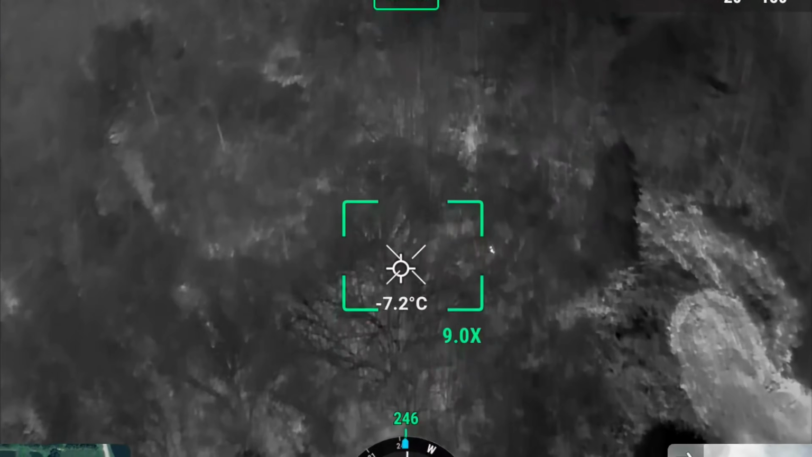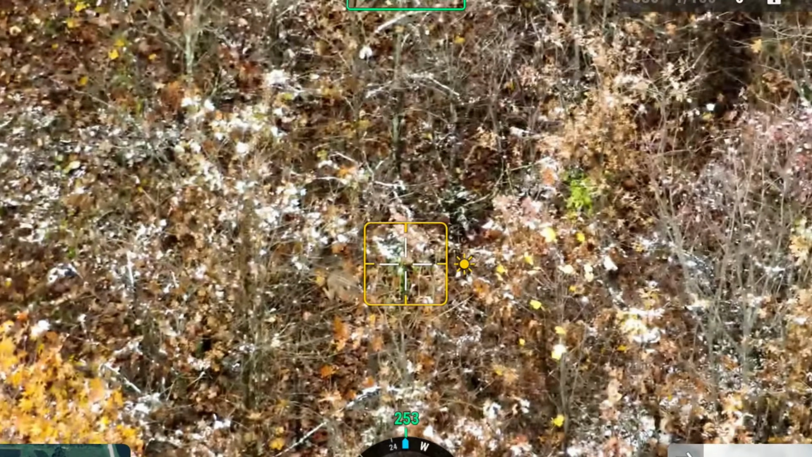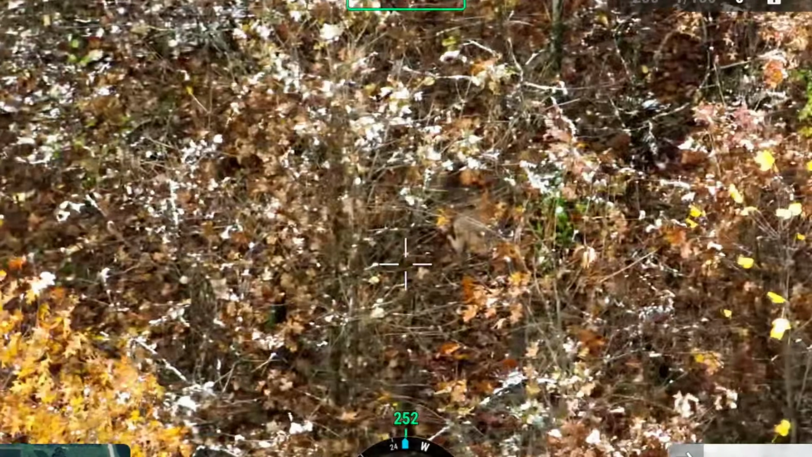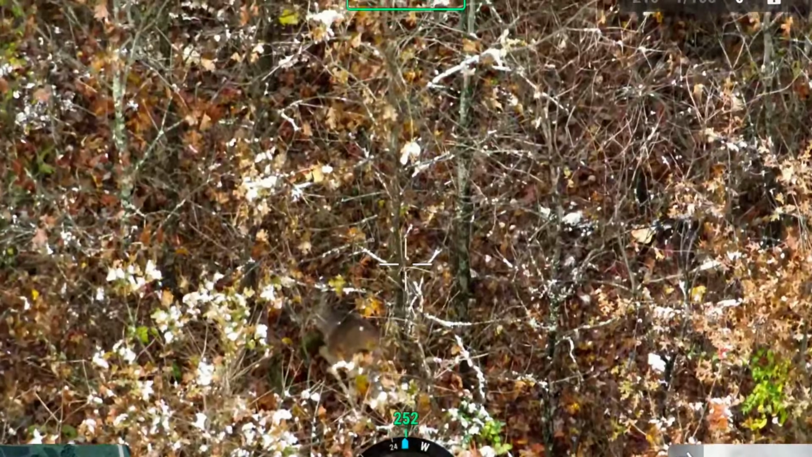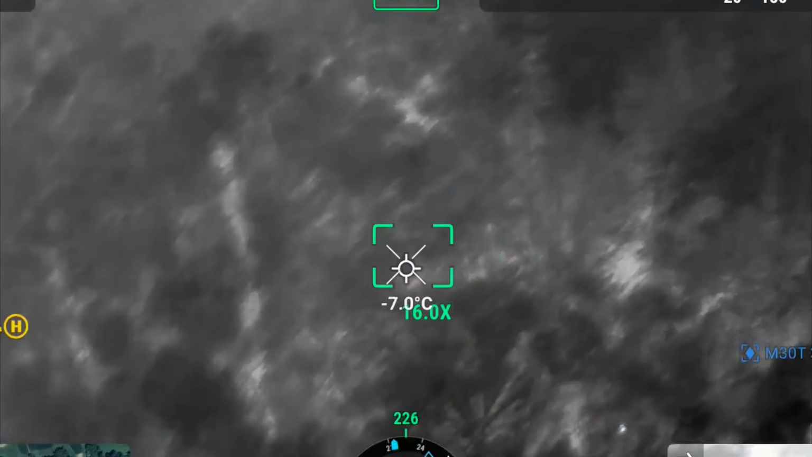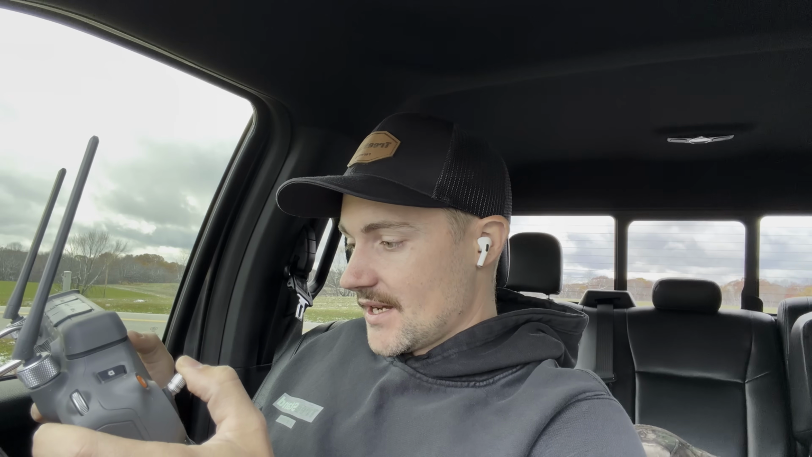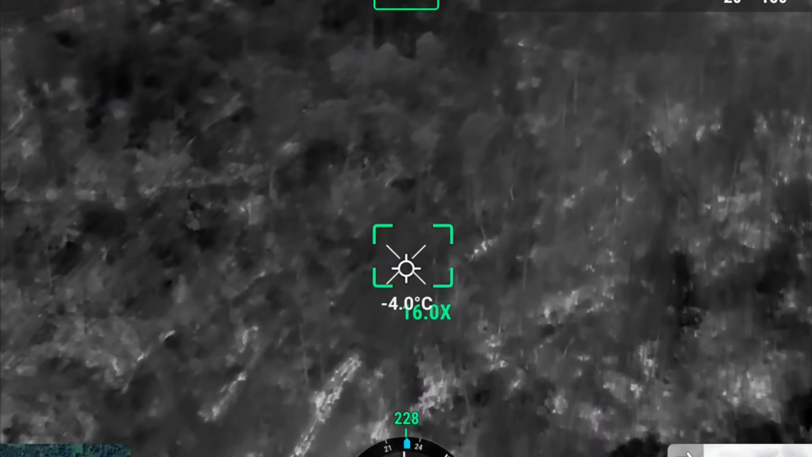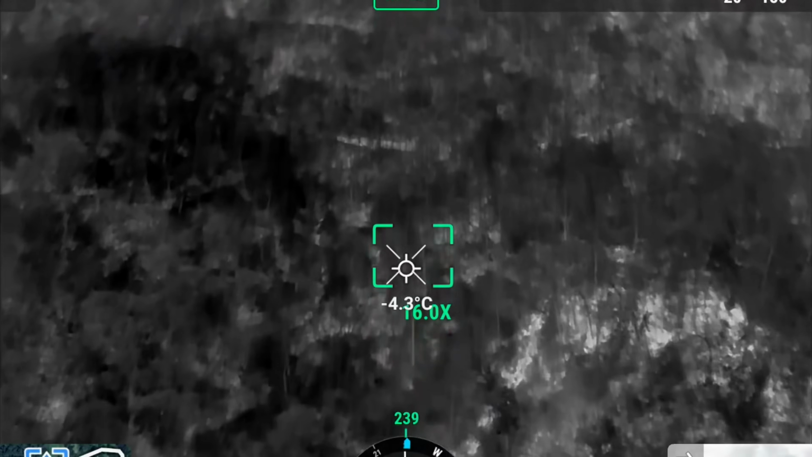Hey, we got a deer. Looks to be a little doe. Yep. Well, we found one deer. It's a start, I guess. Oh man, I feel like I'm gonna be pretty depressed after this, not gonna lie. Just gonna try to methodically look through this. It's a perfect day, overcast.